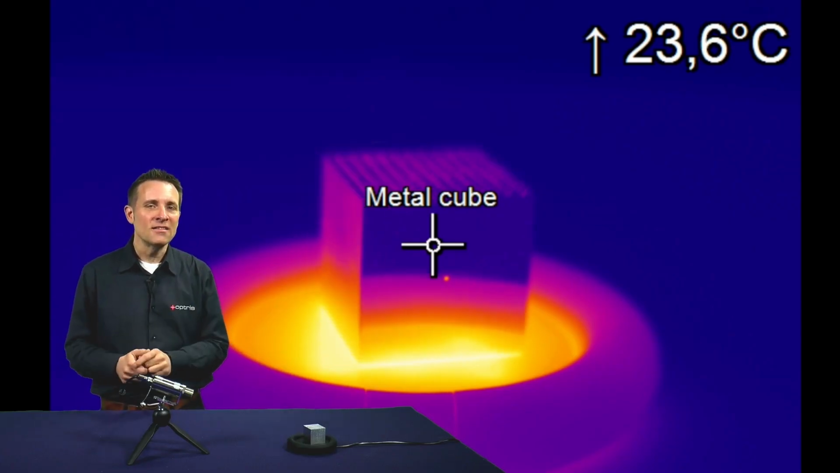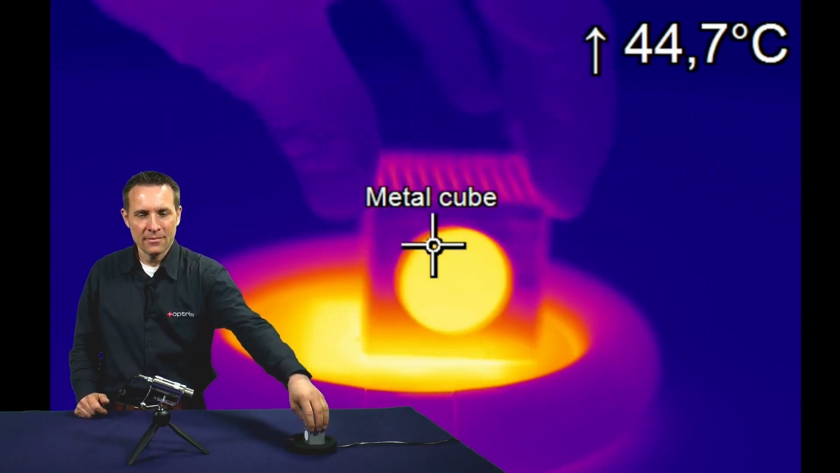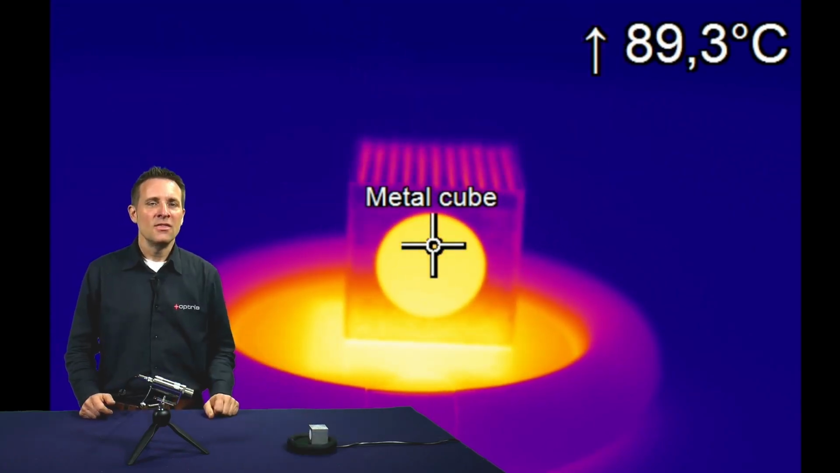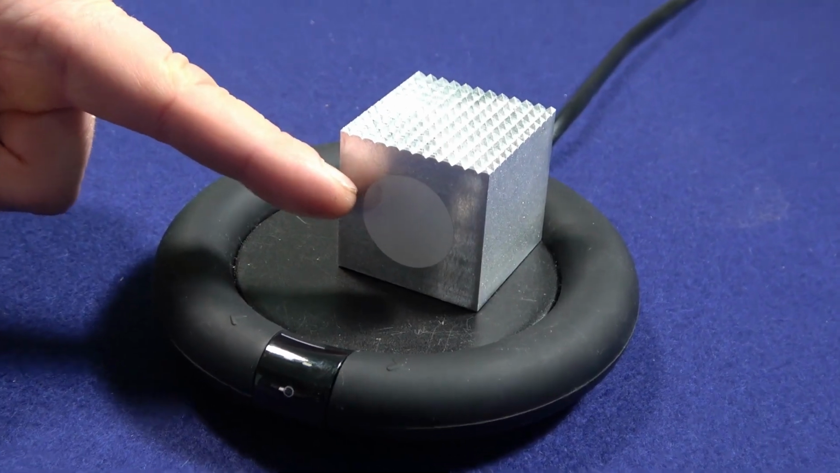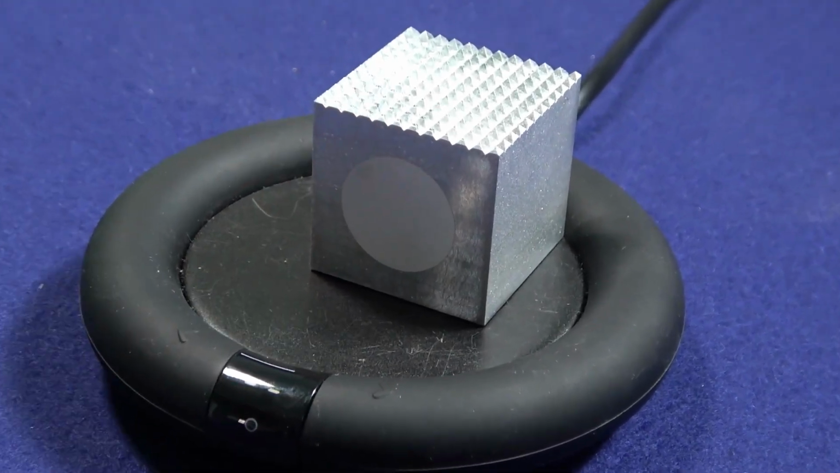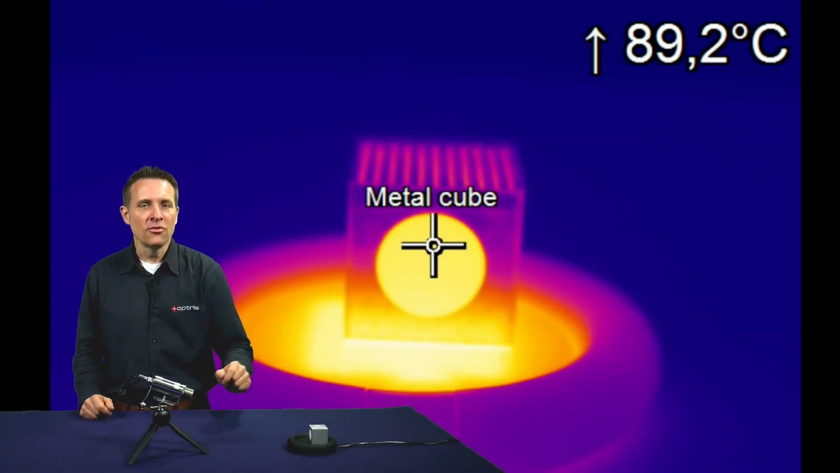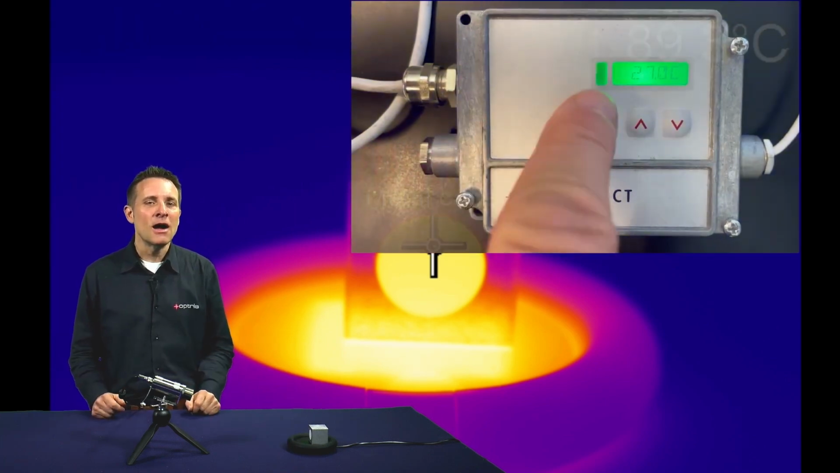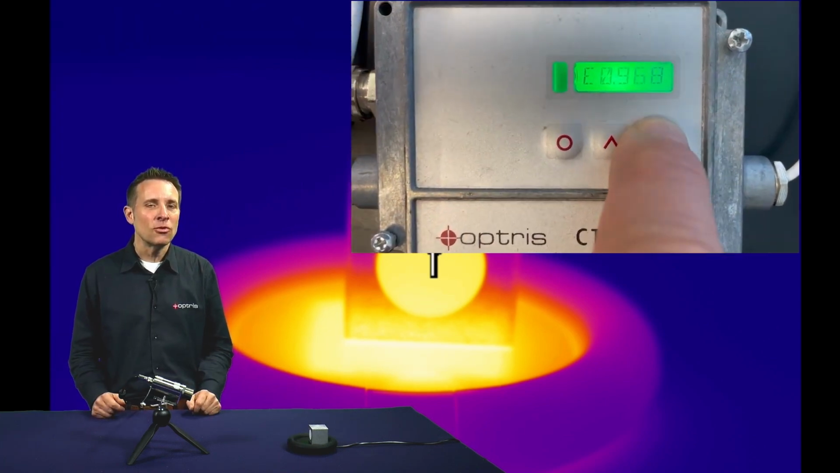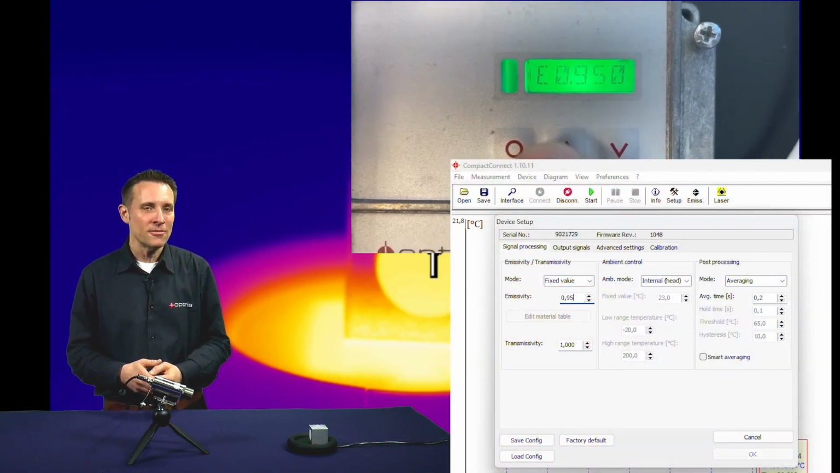So for those cases, you can use an emissivity dot. These dots have a perfect precise emissivity of 0.95 and can be used in ambient temperatures up to 380 degrees C. Stick the dot on your to-measured object, set the emissivity value at the Optris pyrometer in the electronic box or via the software on your PC to 0.95.